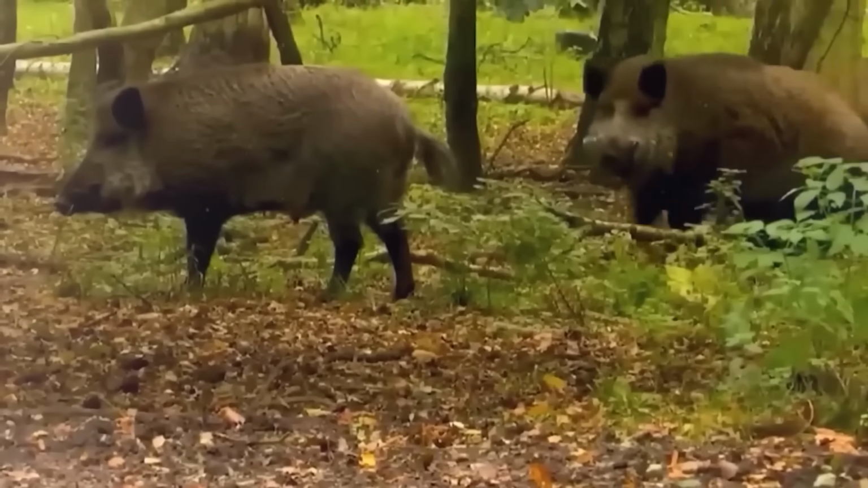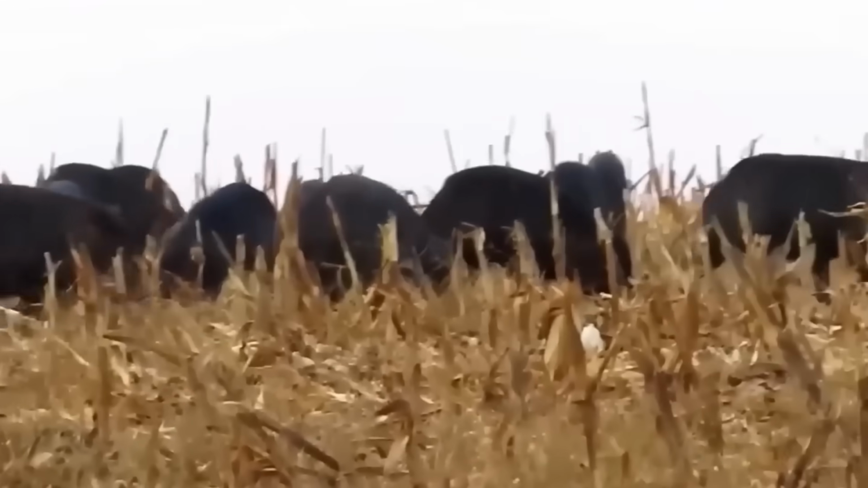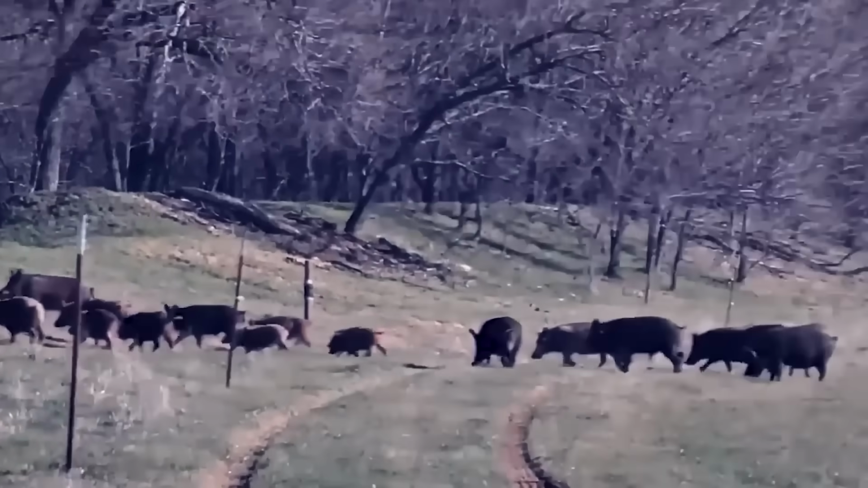Add it all up: lost crops, degraded pasture, wrecked infrastructure, disease response, and the direct agricultural damage in Texas runs into the hundreds of millions of dollars every single year. Rural families aren't just losing money, they're watching generational land come apart one night at a time. So when 43 of these animals showed up on a thermal monitor over a peanut field, this wasn't sport, it was triage.